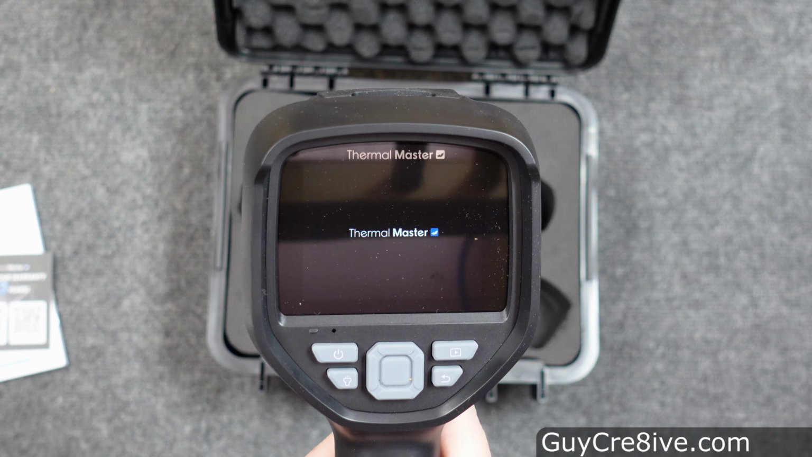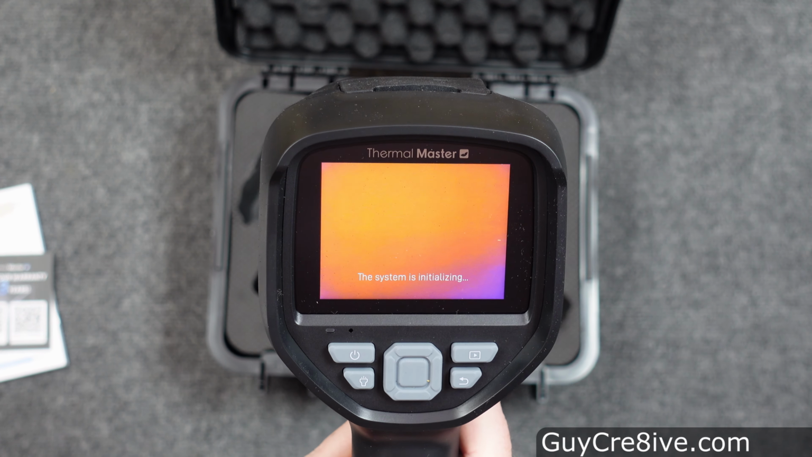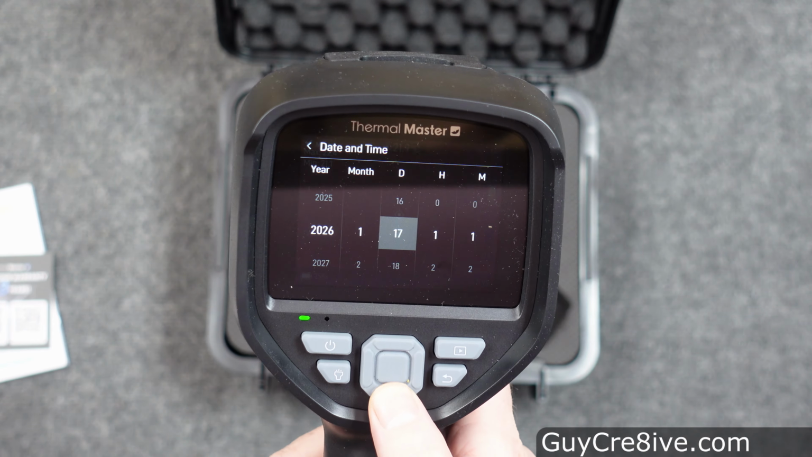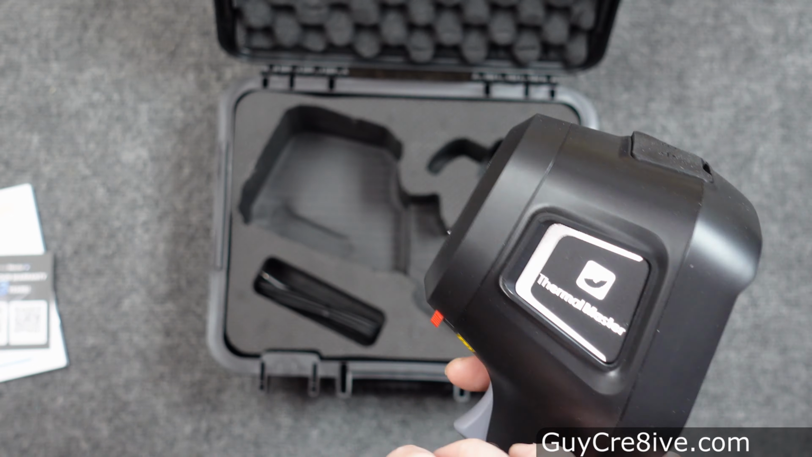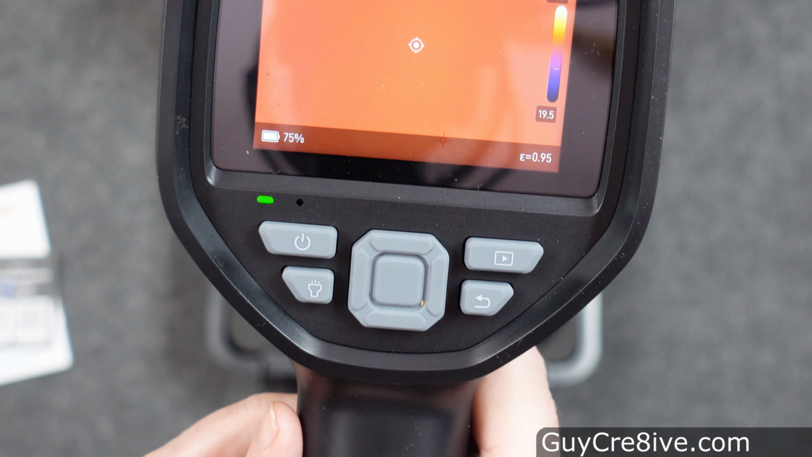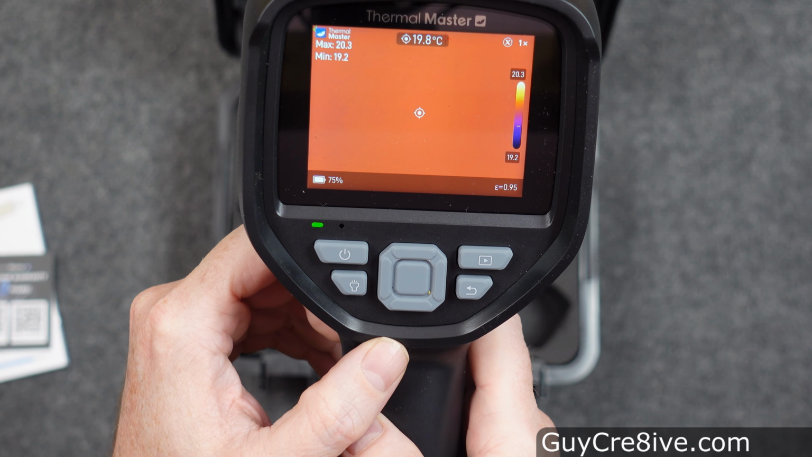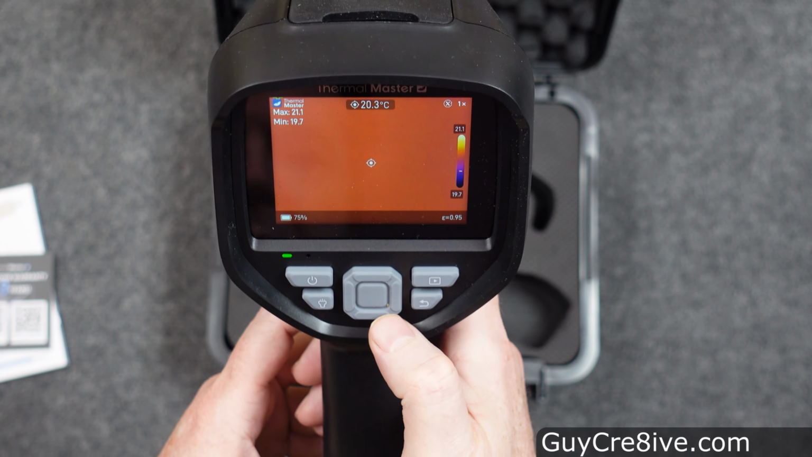So the first thing I do is hold down the power button at the top left and the camera will initialize and then take me to a setup screen where I select English as my language option. Next I will set the date and time, and then try figuring out all the buttons, starting with turning the light on the front on and off using the button below the power button. Quickly pressing the power button will turn the monitor off but keep the camera on so it doesn't have to initialize again, and then I will press down on the large control pad in the middle to access more options.